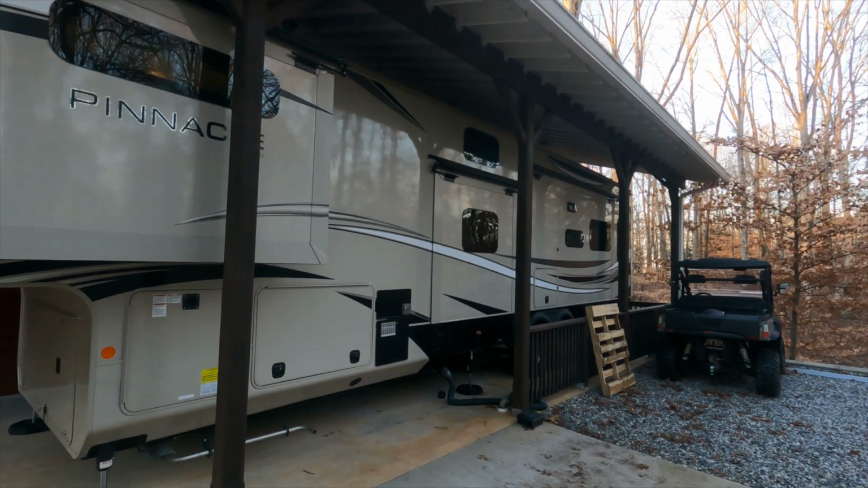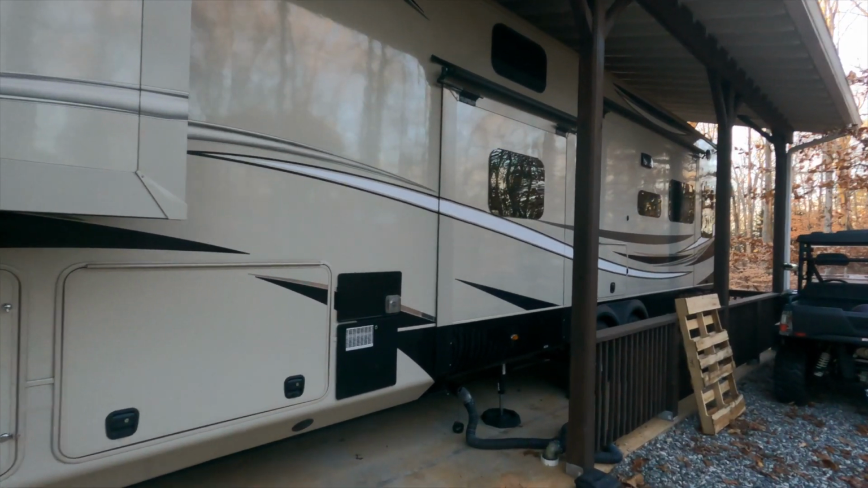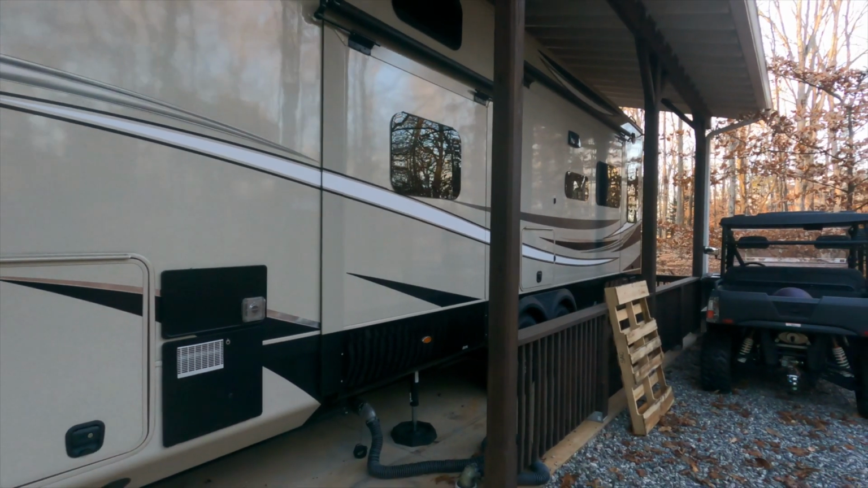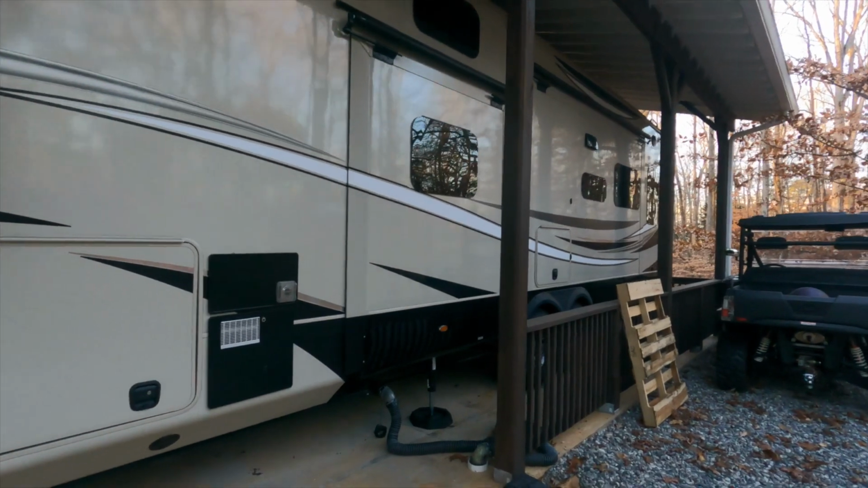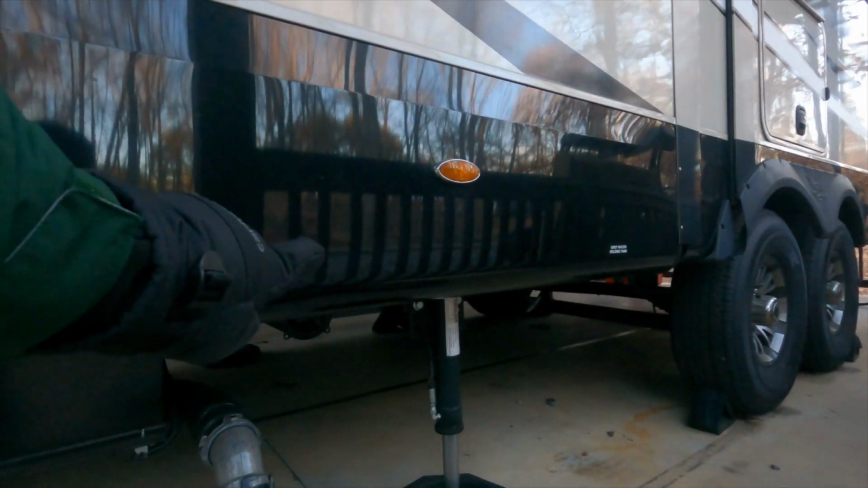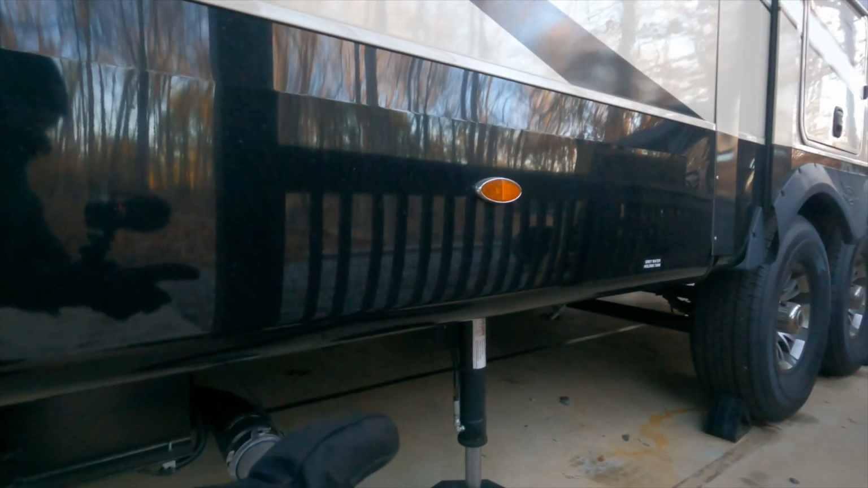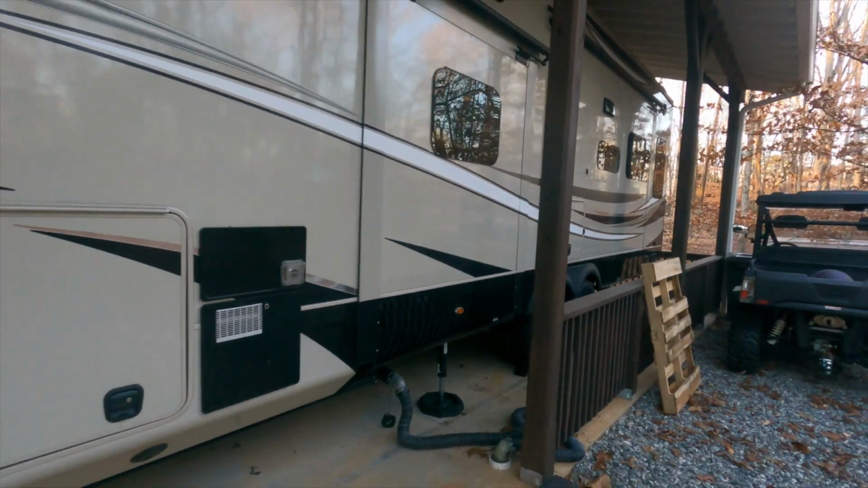Now you might be wondering, how is it that your water lines and your water tank aren't frozen over, given that the temperature sensor down here in the underbelly is registering 32 degrees. In fact, last night I saw it drop to 30 degrees. And I think the explanation is that temperature sensor is literally just on the other side of the I-beam right here. So there is nothing but the I-beam and then the temperature sensor. And I think it's kind of like a giant cooling fin, that I-beam.